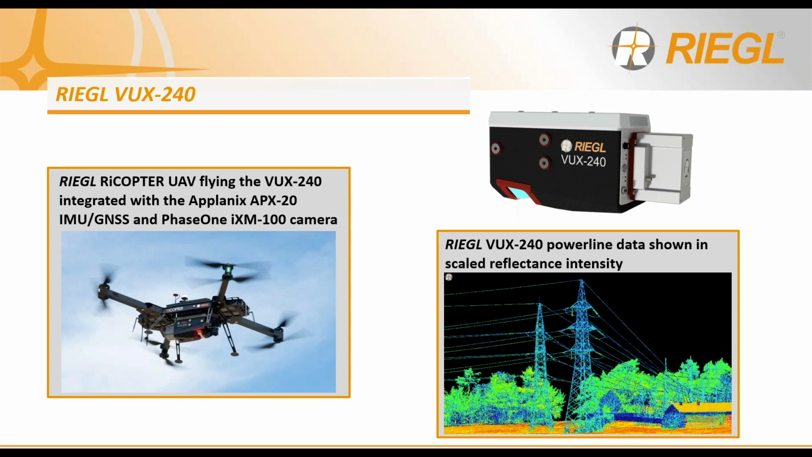For UAV system integrations using Applanix's APX20 IMU, we support the integration of the Sony a7R III camera, as well as Phase One's IXM 50 or 100 RGB cameras. Here you can see it being flown on RIEGL's Rycopter UAV solution. In the data screenshot seen on the right, you can clearly see how well defined the transmission tower or the pylon is captured from the Rycopter. This offers a fantastic LiDAR solution for power line or corridor mapping applications.